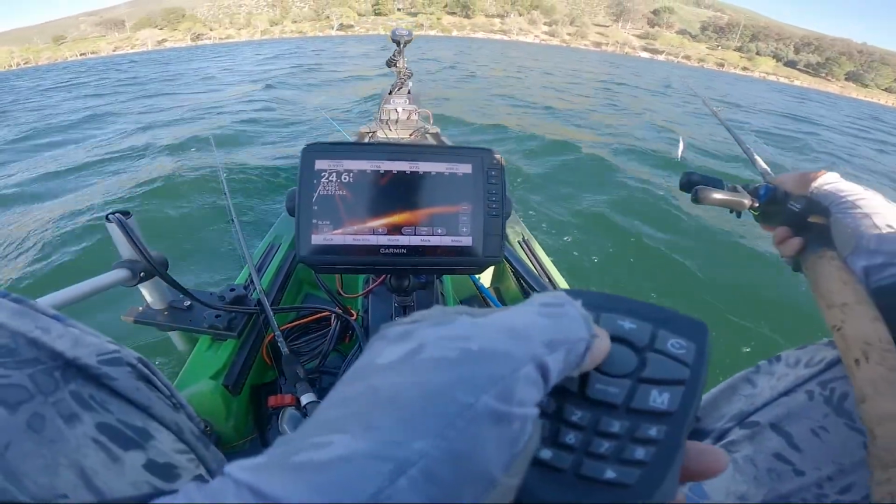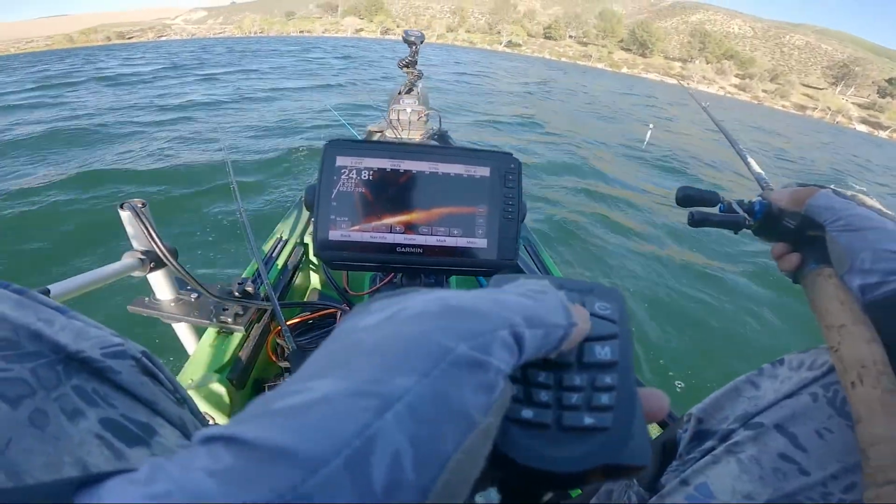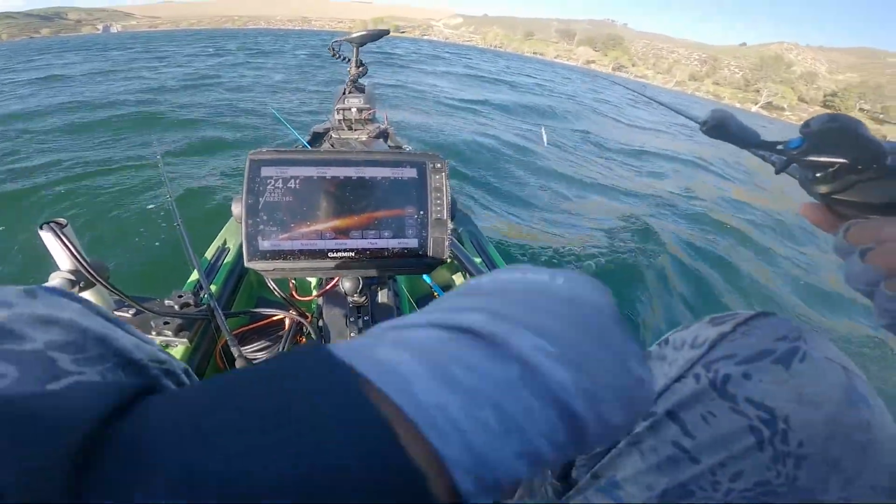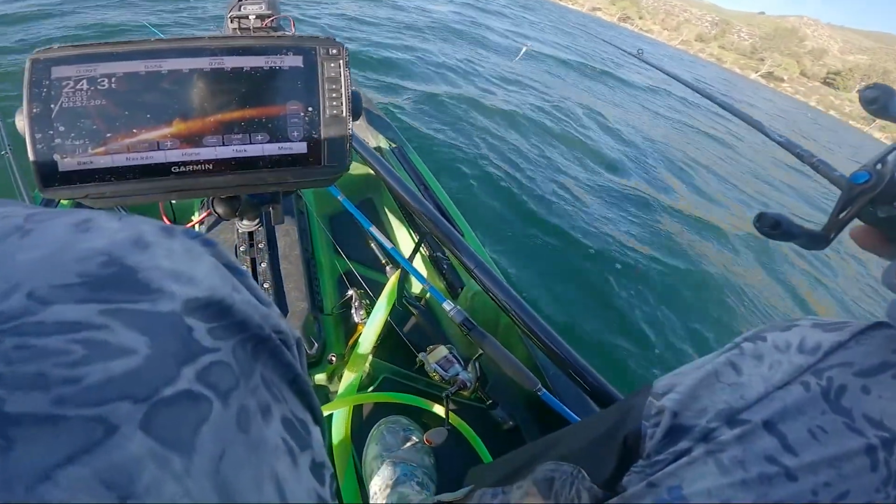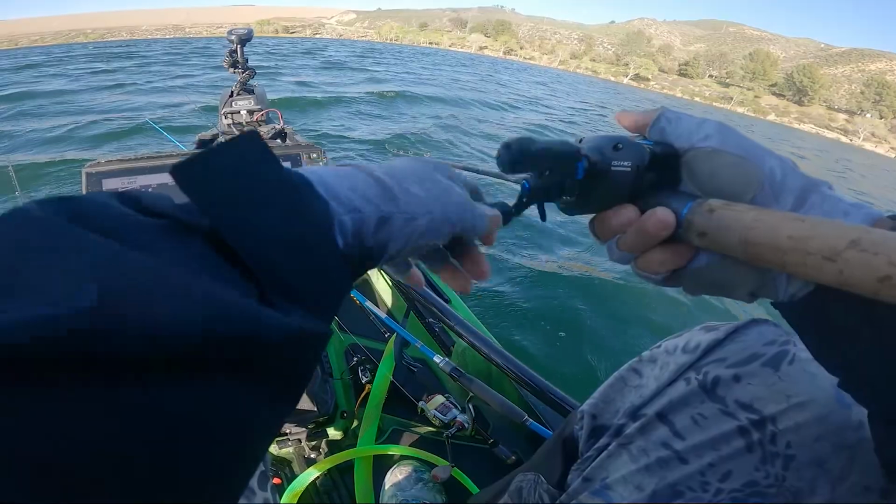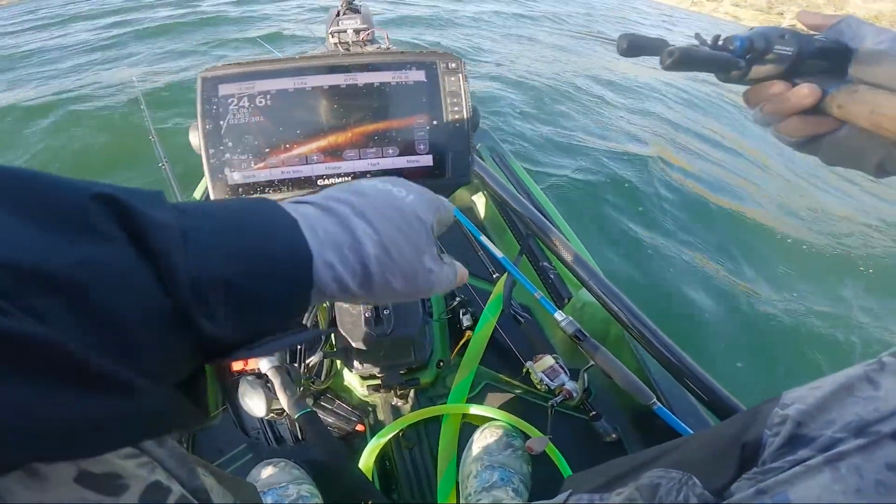At this point, I'm pretty frustrated. Still at the same spot where all the rock is and the hard bottom. There's tons of fish here, so I don't want to leave. And I got bit earlier, so number one rule is if you get bit, stay in that spot, don't look for other fish, and try to figure out what will trigger them. Slow down if you have to.